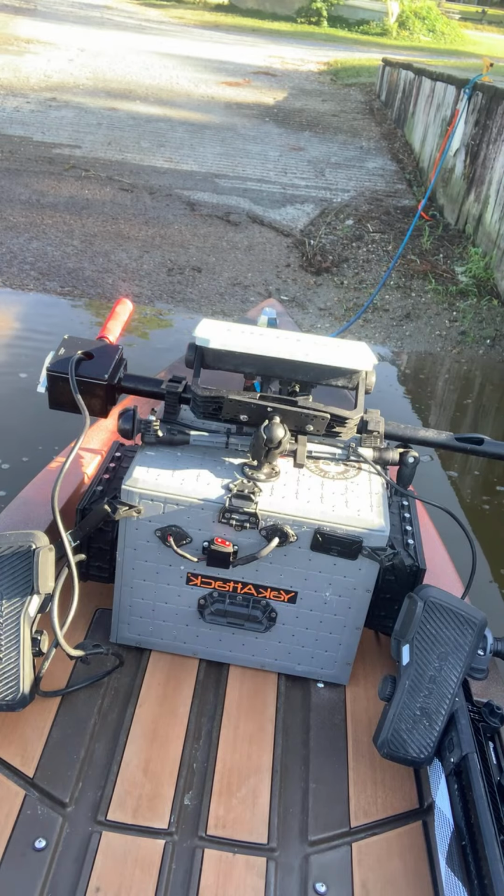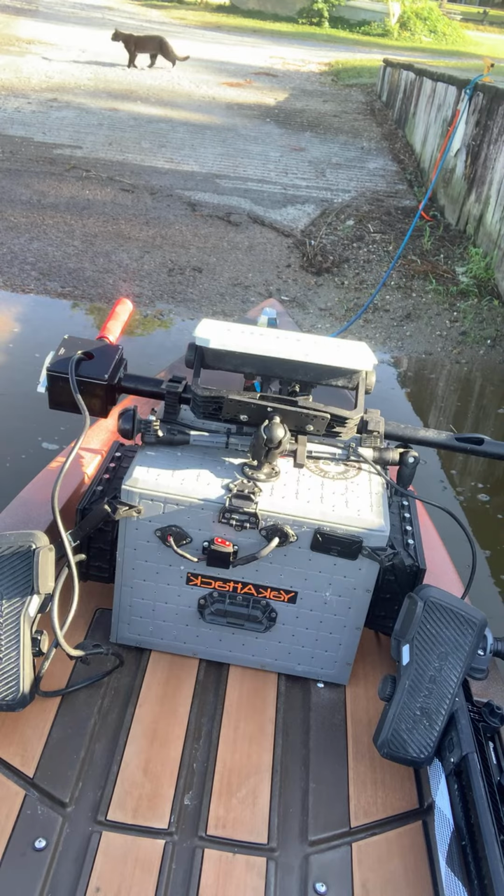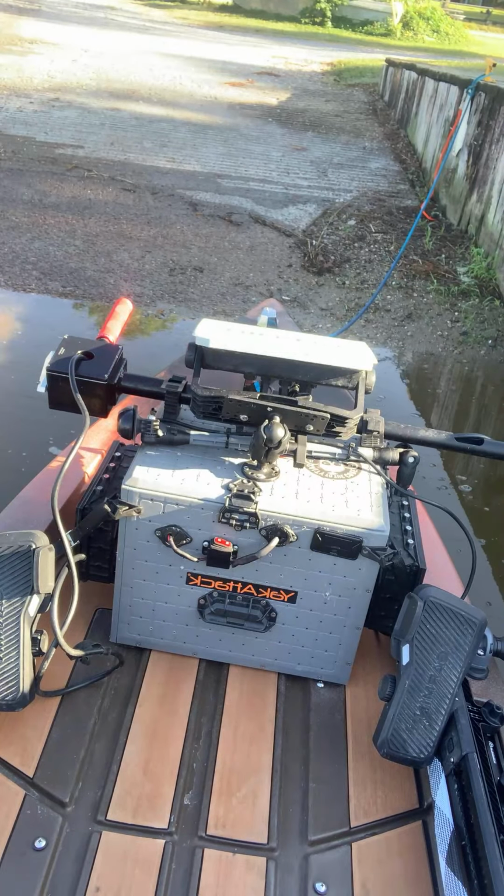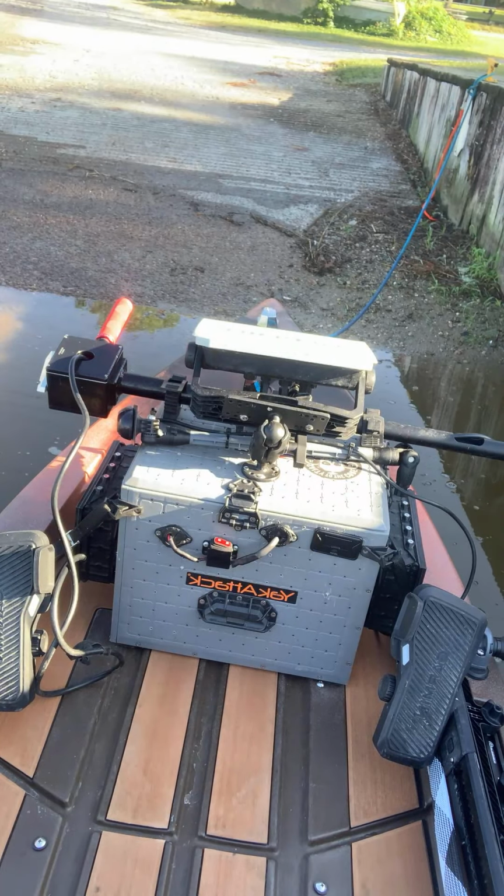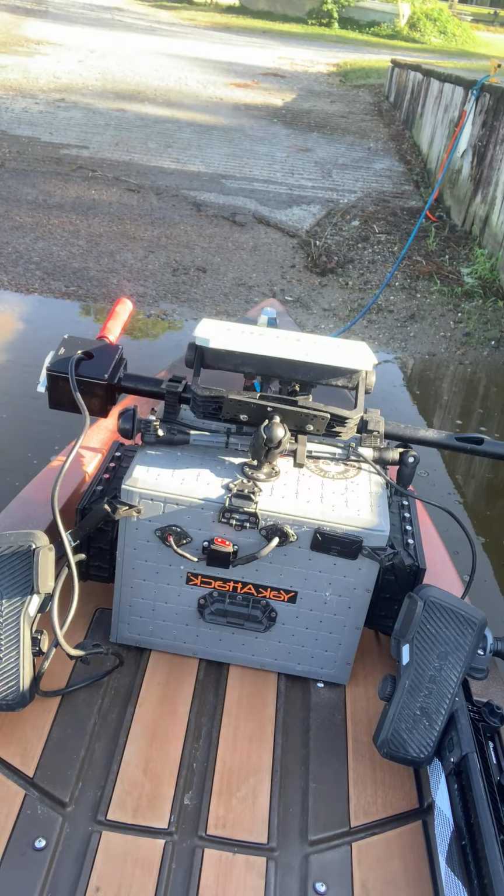Hopefully the throttle key was on there already. I sure hope so, on my throttle for my NK300. If not, we're gonna be screwed. Do I have another key in here? I don't think so. That's gonna be kind of jacked up. I think it's in there though. Lock my truck.